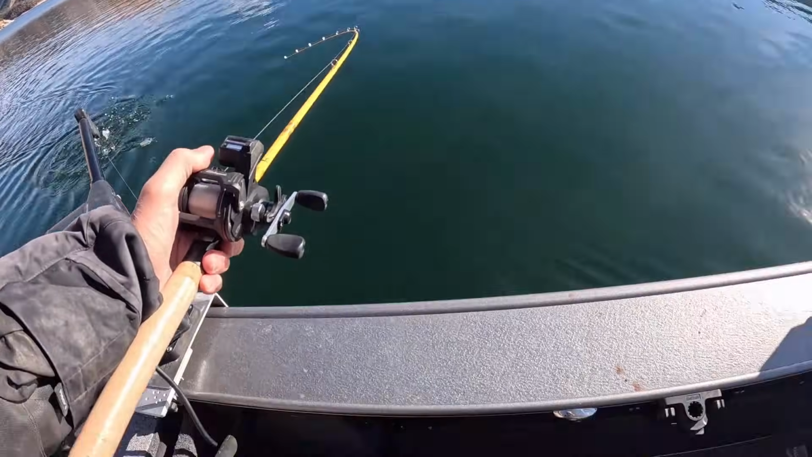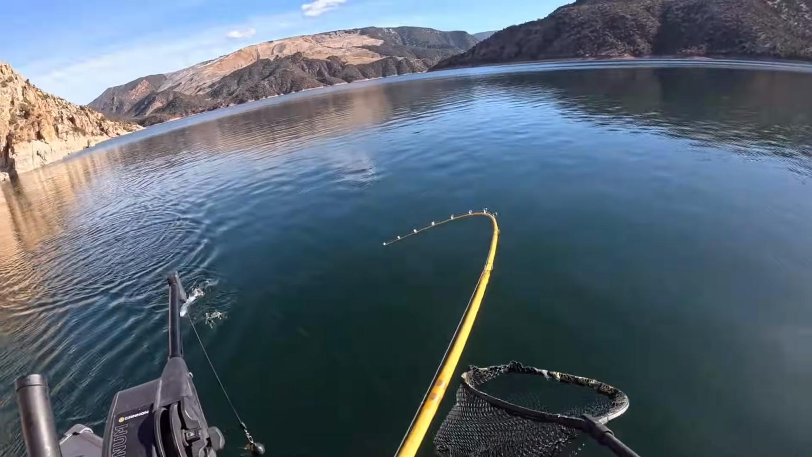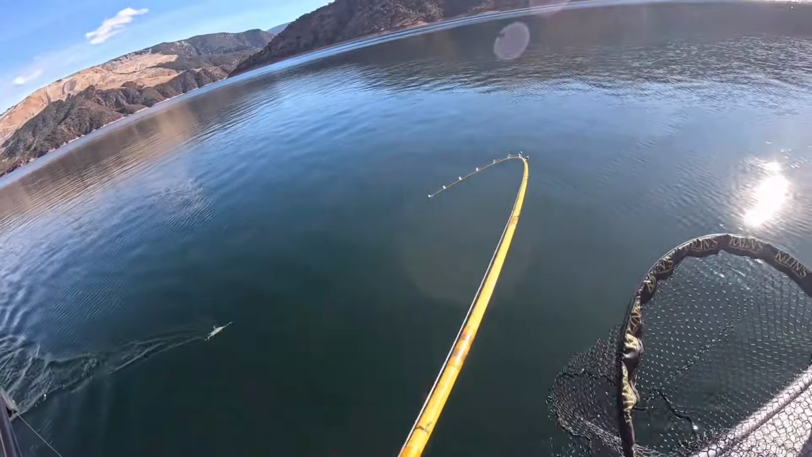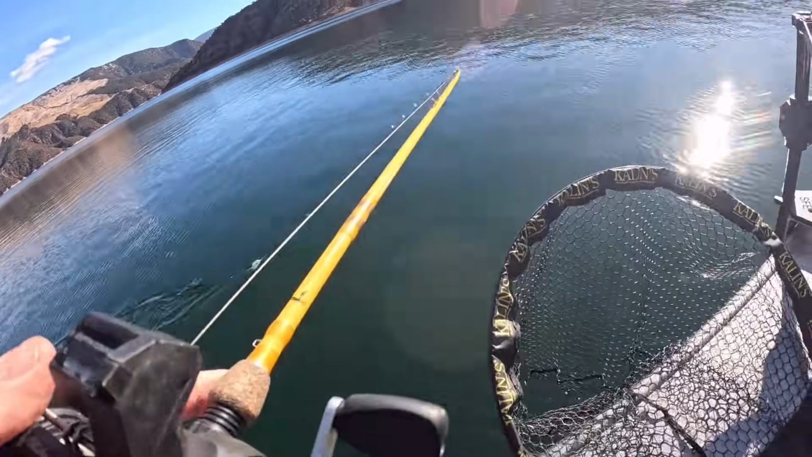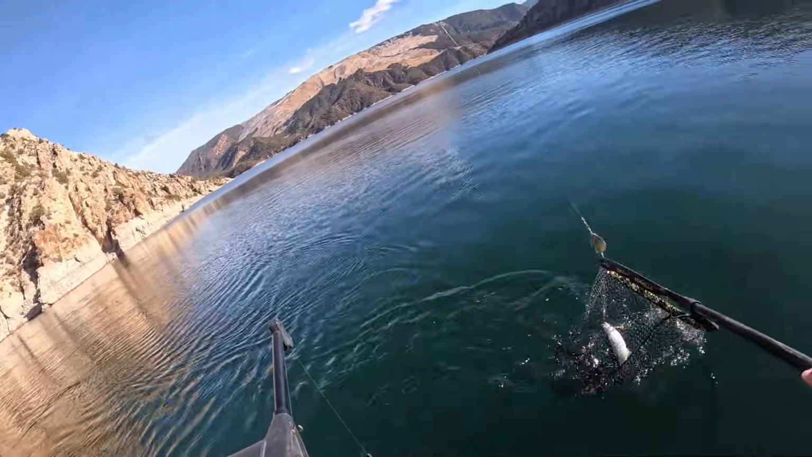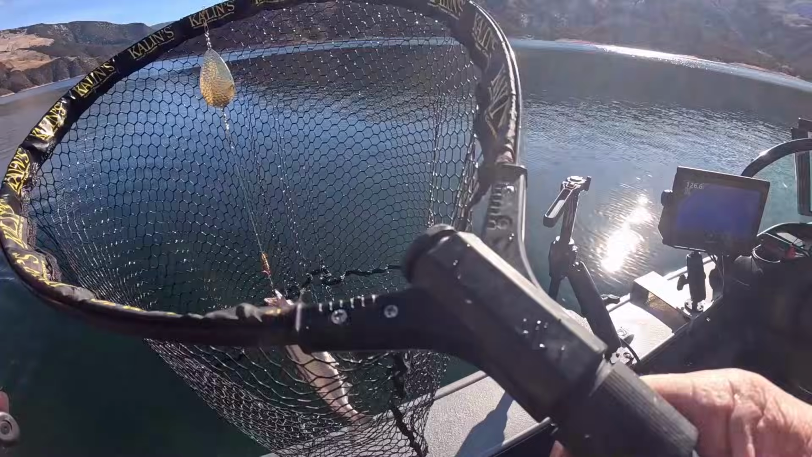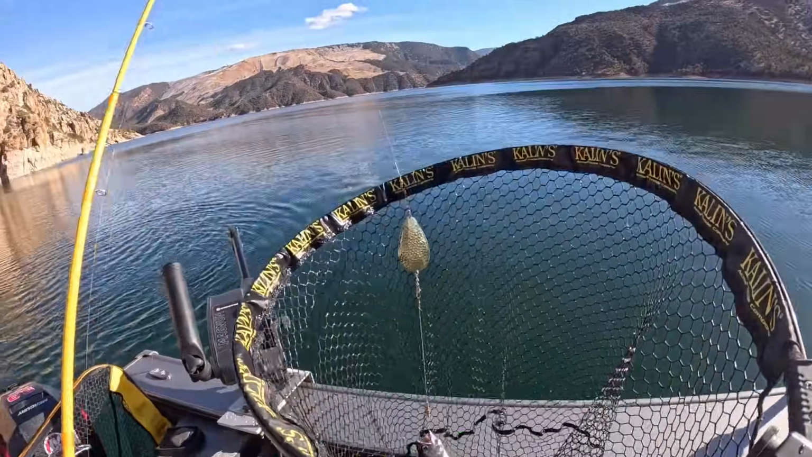Looks like another kokanee. There we go. It's a little bit better kokanee. Awesome.